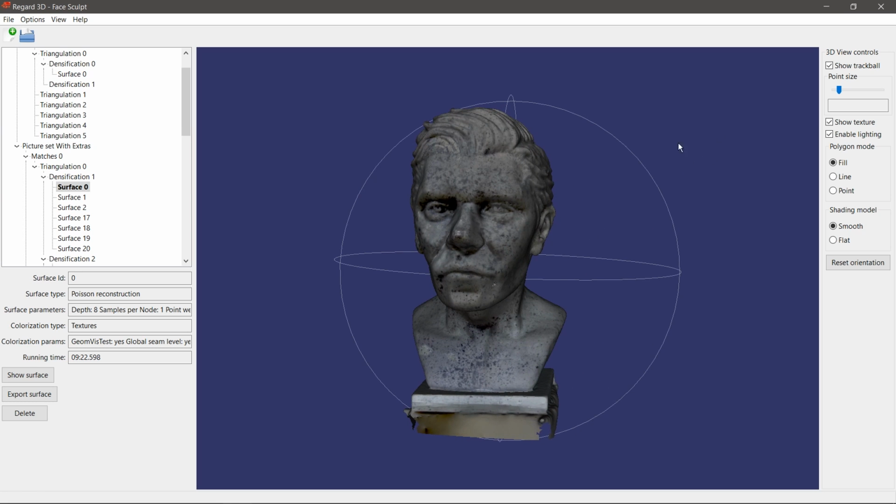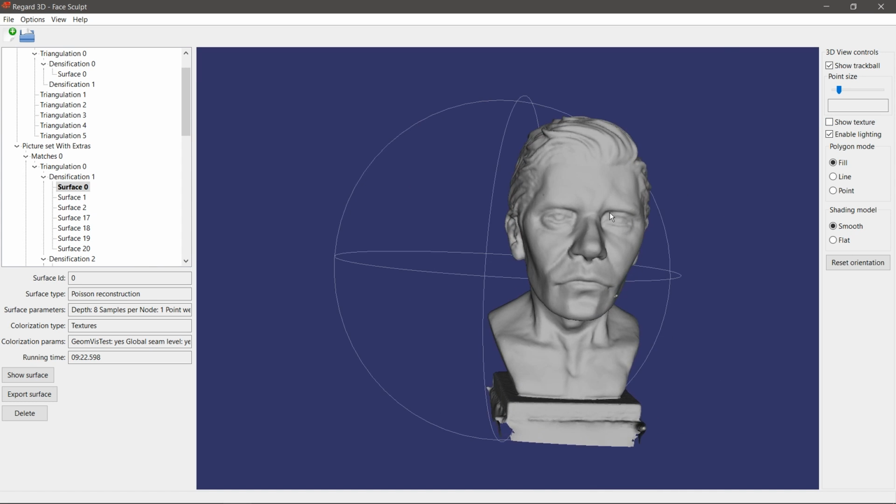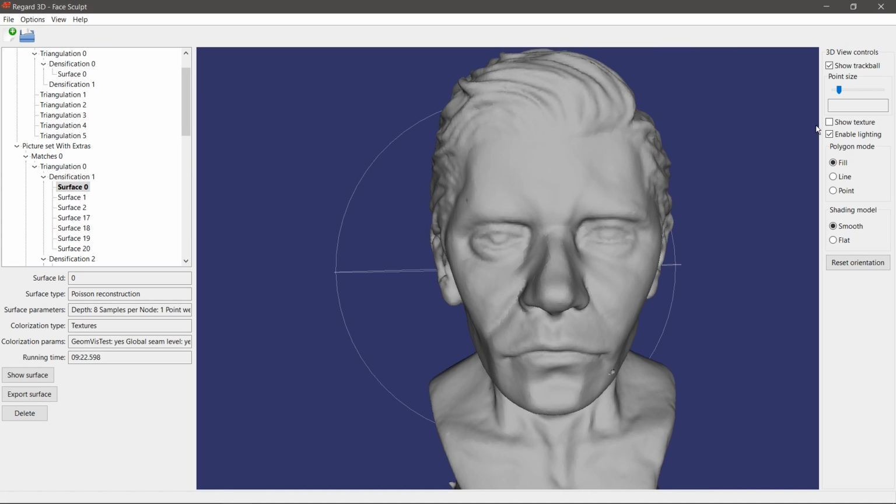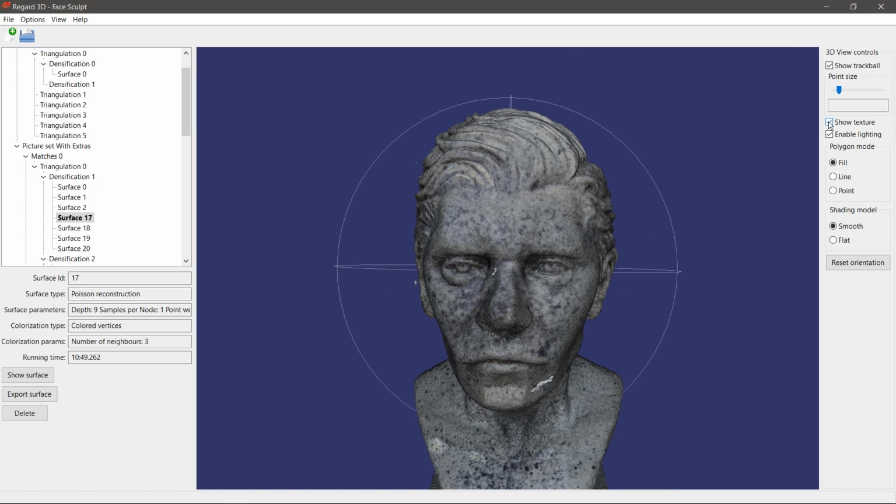You can see it's really nice and clean. And here you can see that I used textures. So here I can uncheck show textures, and you can see the model and the detail really well. If you use colored vertices, so let's see, this one uses colored vertices. So here, if I uncheck show texture, nothing happens. So you can't get rid of this.